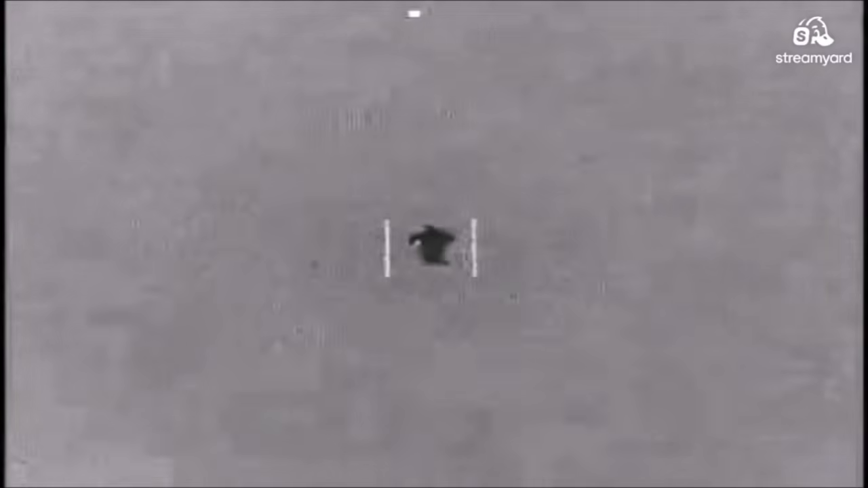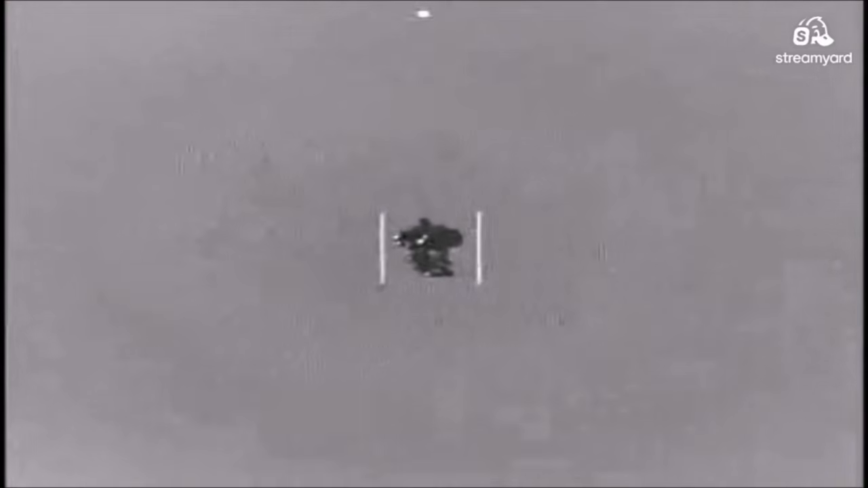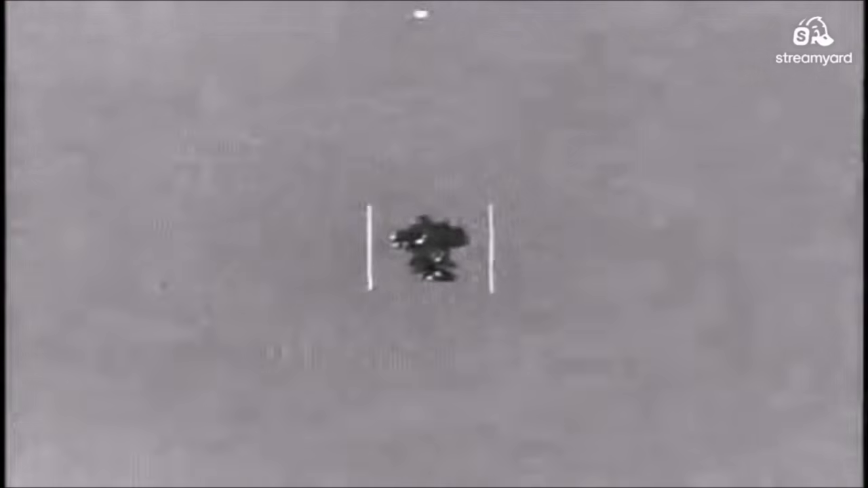This is the one that's been on social media that everybody's talking about with the balloons. And it looks like a pig thing. But again, it looks like an FLIR video with that white square on top and the white vertical lines. I guess we're getting closer to it because I don't see any kind of zoom, and then it just goes off to the side.